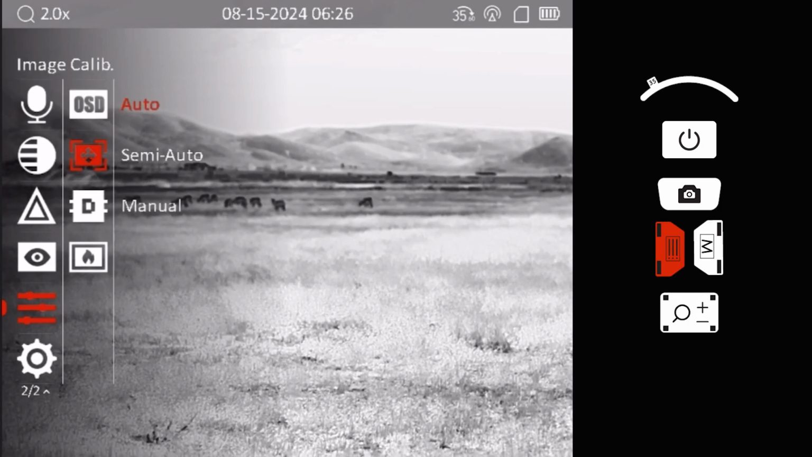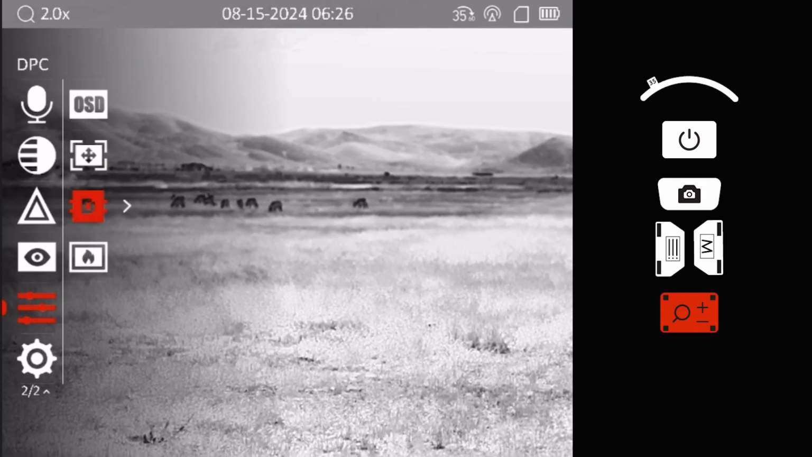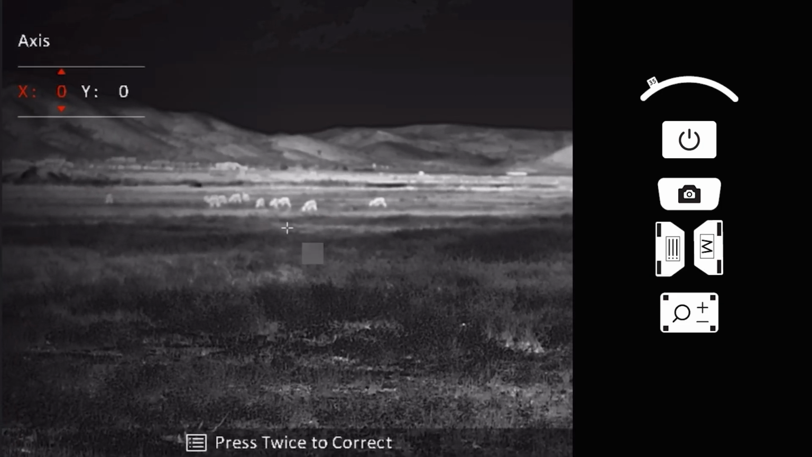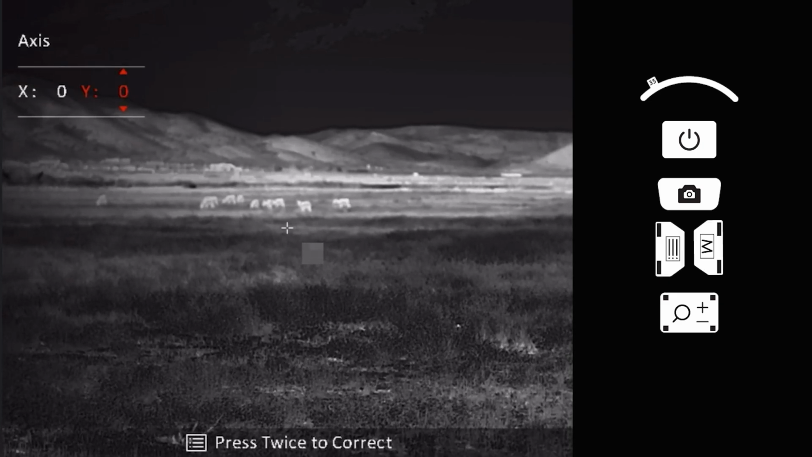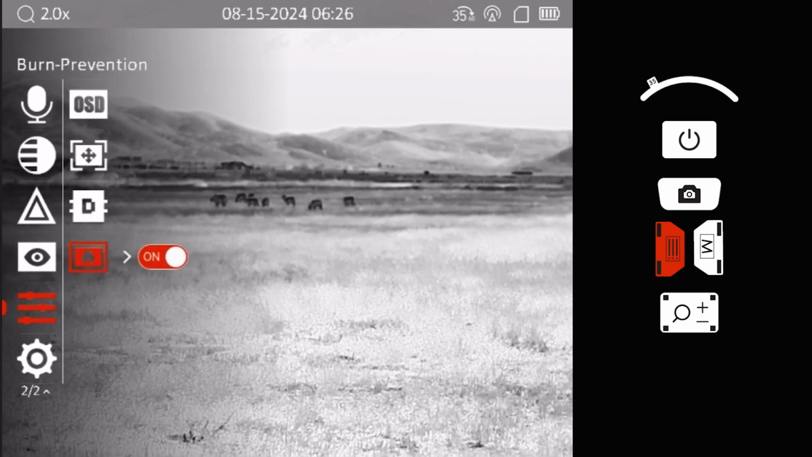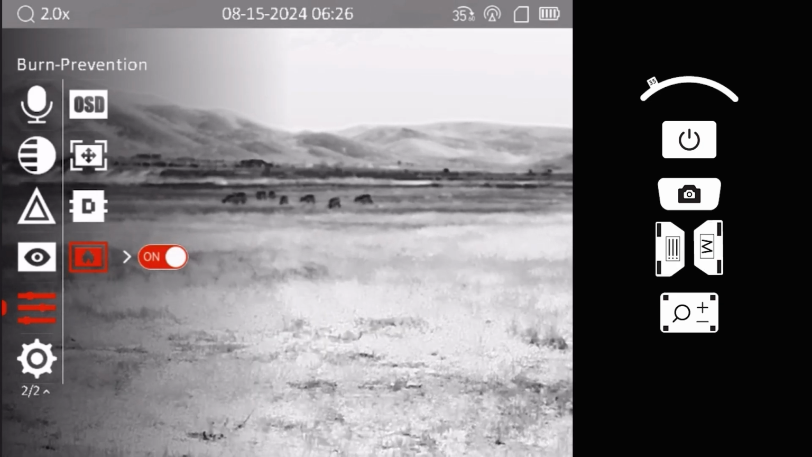The Image Calibration feature lets the shooter control how often the image is refreshed, a process also known as nuking. If a section of the image does not refresh automatically, you can use the DPC, Dead Pixel Correction, feature in the menu. This allows you to isolate and manually refresh any pixels on the screen that may not be displaying properly. Burn prevention safeguards your optic from potential damage. We strongly recommend keeping this feature activated at all times.